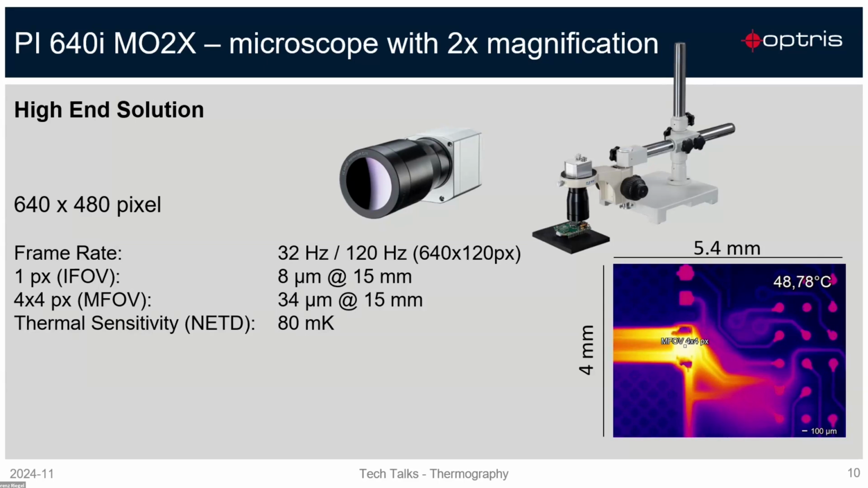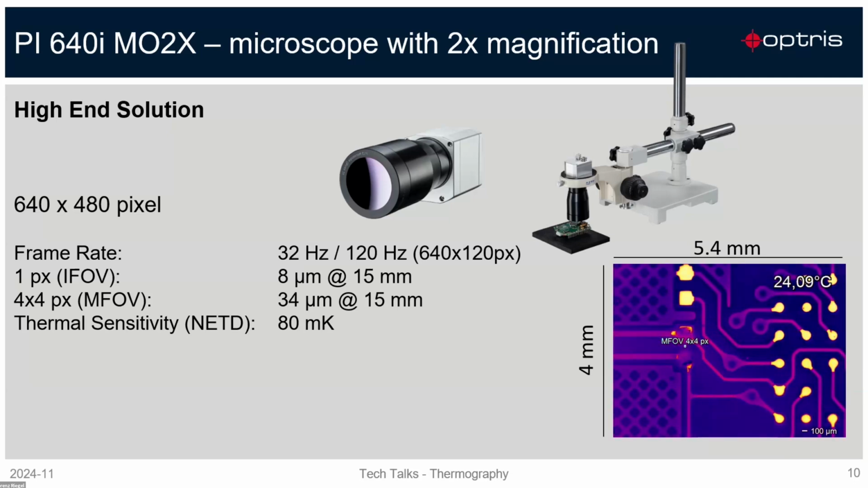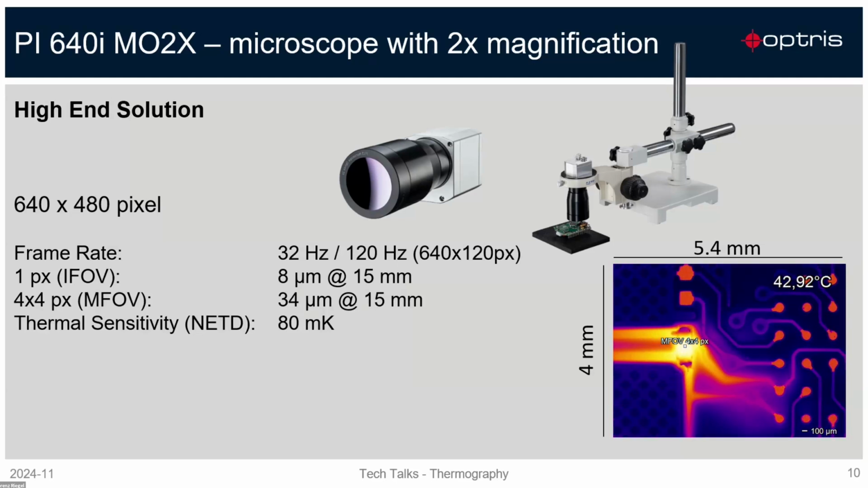So you can choose the standard optic, the MO44 optic, and for the high-end solution, you can also screw the microscope optic, the MO2x optic, in front of the camera. And here you can go down now to 8 micron. So this is for very, very small detailed components. And this is in a distance of 50 millimeter, where you have a horizontal field of view of 5 millimeter and a vertical field of view of 4 millimeter. And you have here also the thermal sensitivity of 80 millikelvins.